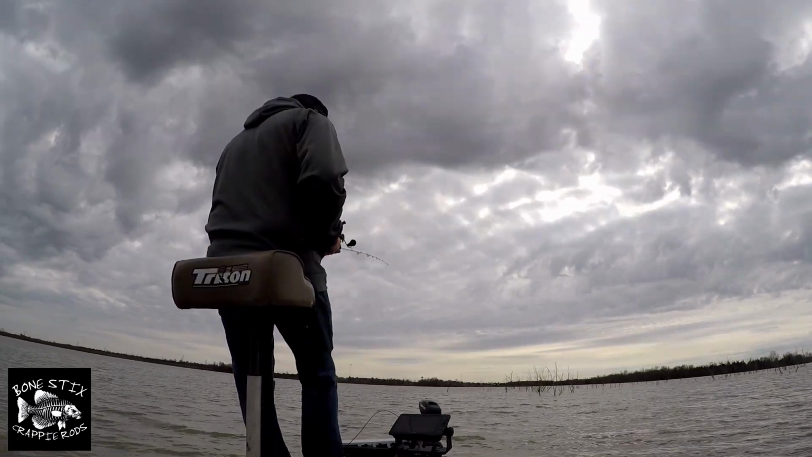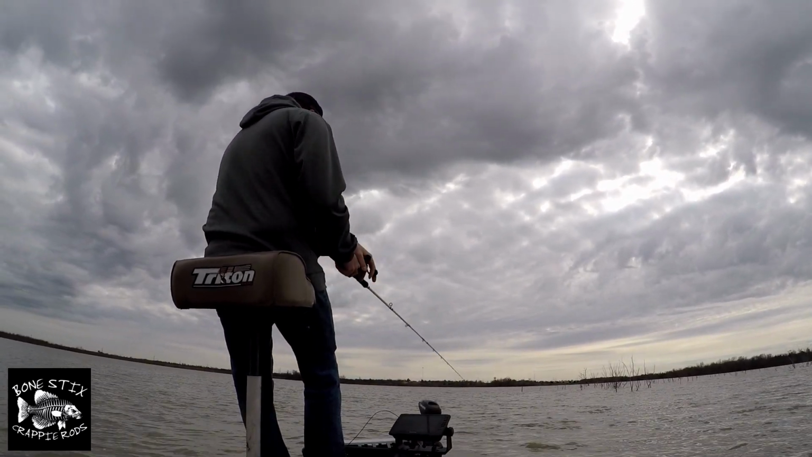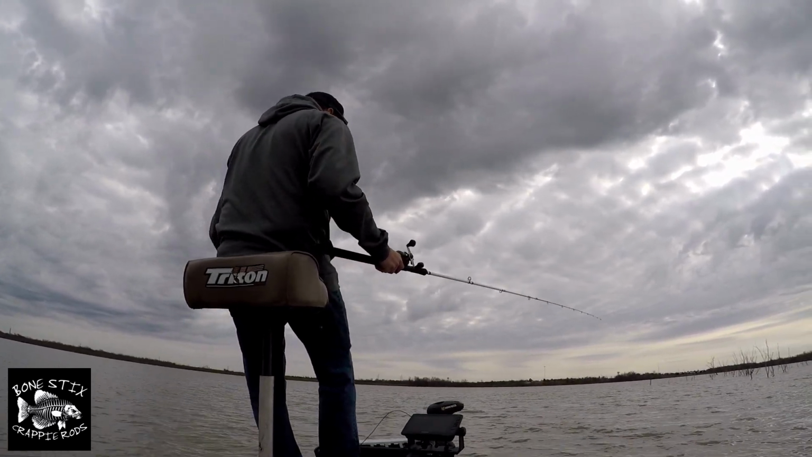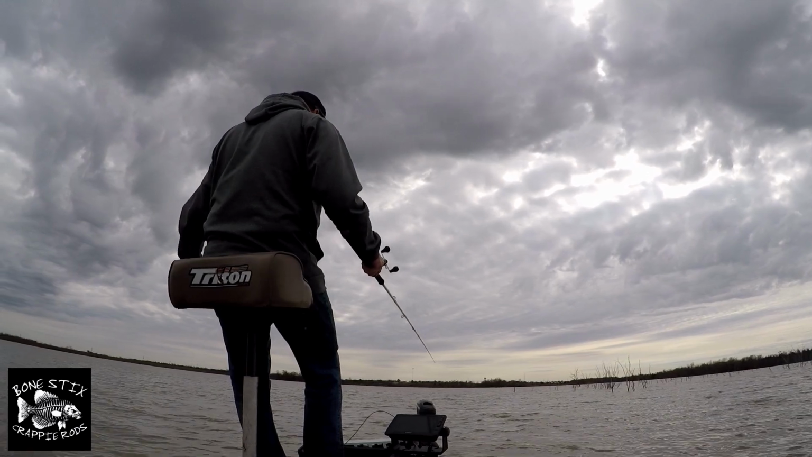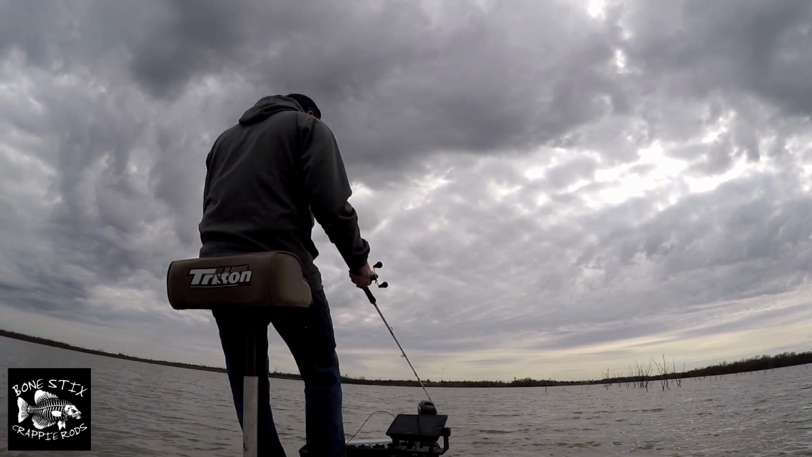Man, these crappie are good ones too. It's not a bunch of little dink crappie. Hoping we can find a 2-pounder along the way. I mean, most of those crappie that we've caught are right at 1.5 pounds probably. And it's pretty dang good.